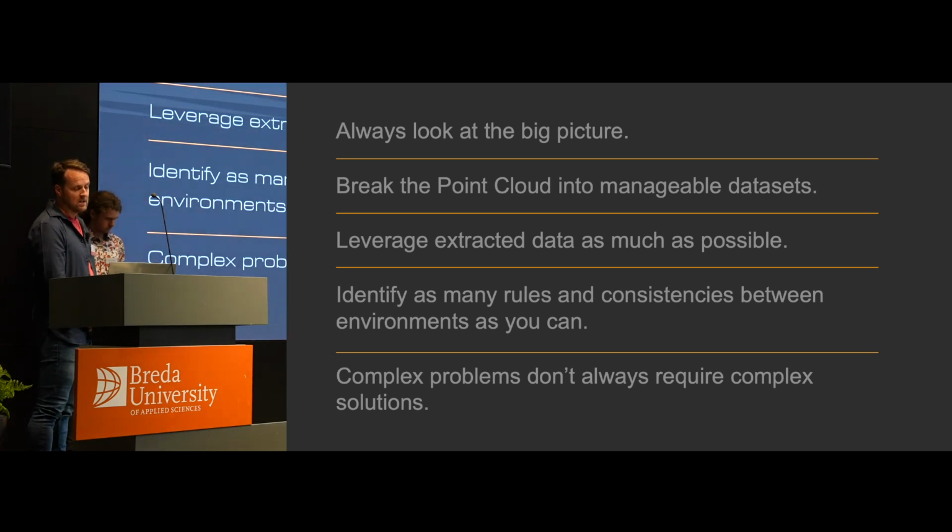Just to go back and recap on a few key points, just to reiterate. From my perspective, I always look at the big picture. I'm just trying to keep in focus: what is the big picture? What is the outcome? What are we trying to achieve here with this tool?